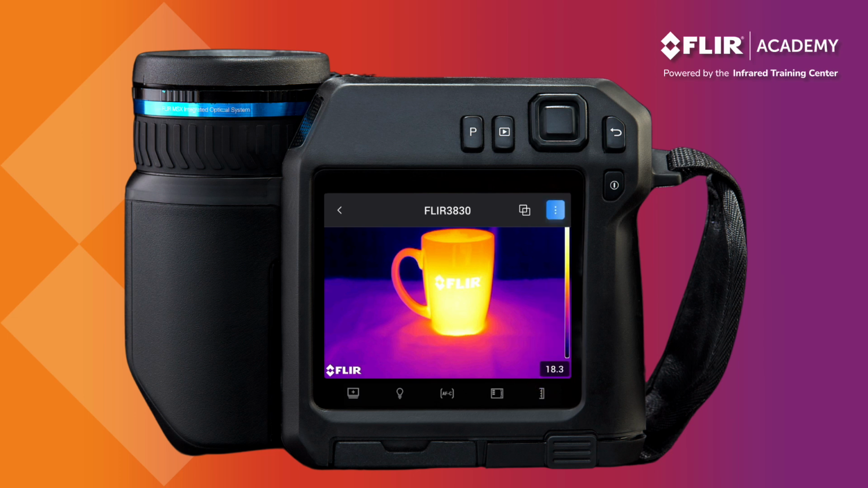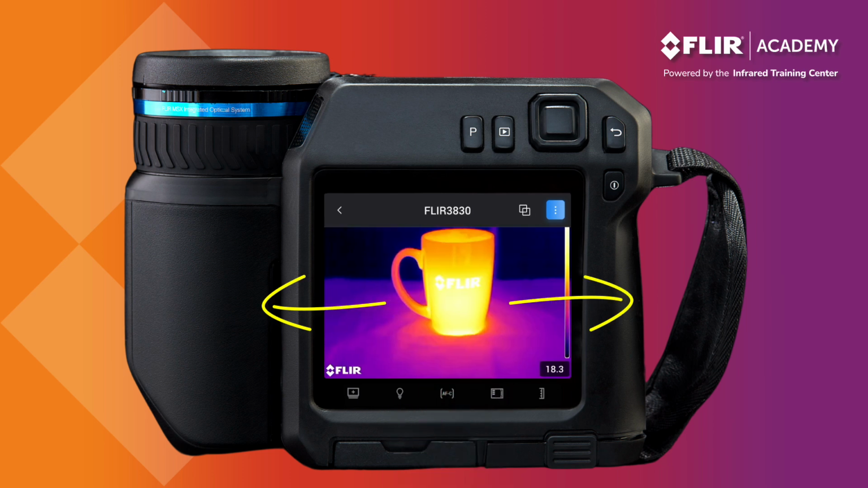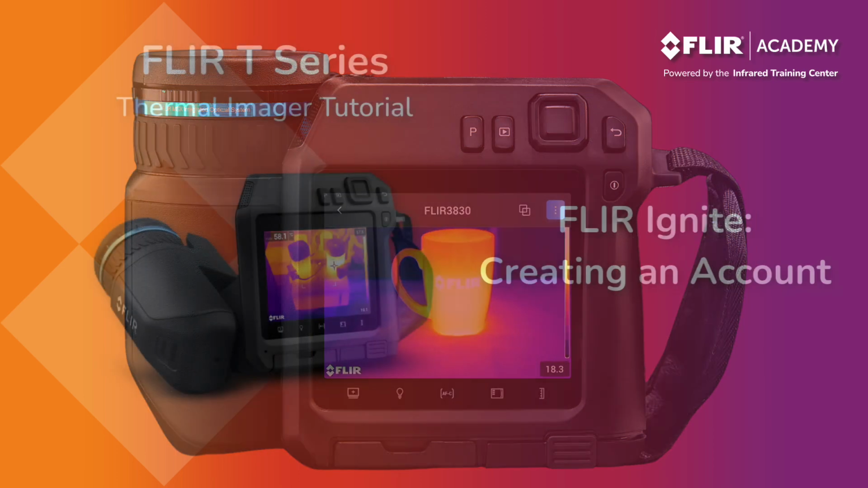Finally, while in the main image viewer, swiping left or right also allows you to browse through your saved images. And if you want, you can offload these onto your computer by connecting your camera using a USB-C cable. However, there's a better way to do this now that has revolutionized how thermographers save and manage their thermal data, and it involves FLIR Ignite.